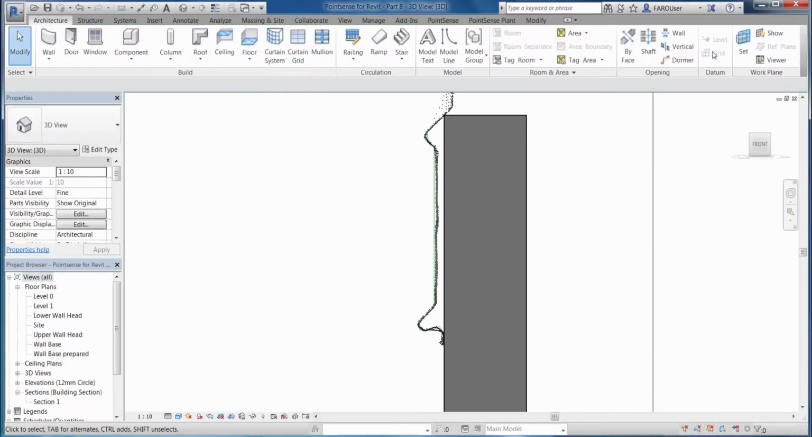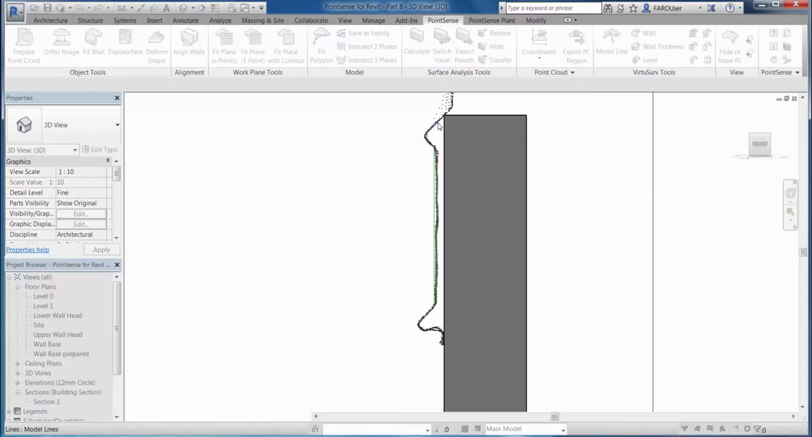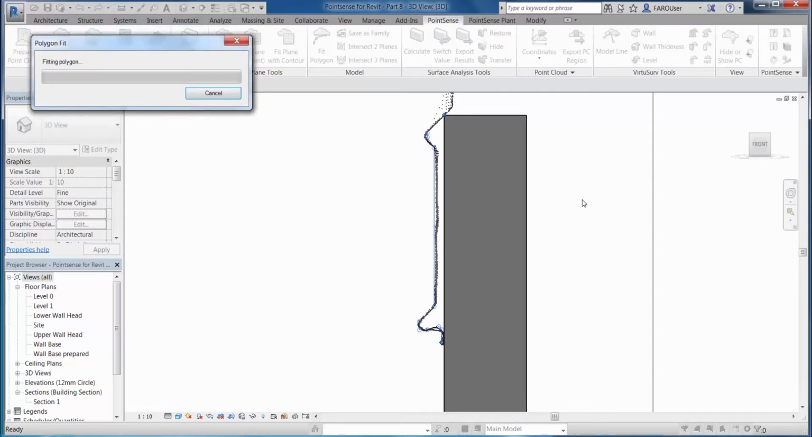Once I've done that, I can go to my point sense tab and let's just hide off the point cloud to show what we achieved there. And then I can go to the fit polygon tool. I select one point on the line. Here I can choose a few settings about the smoothing and the thickness of the point cloud and whether or not I want to add segments, and then I click start.